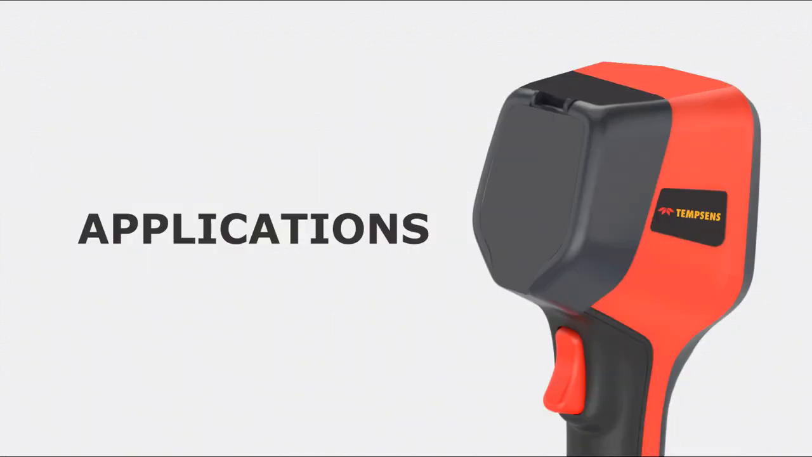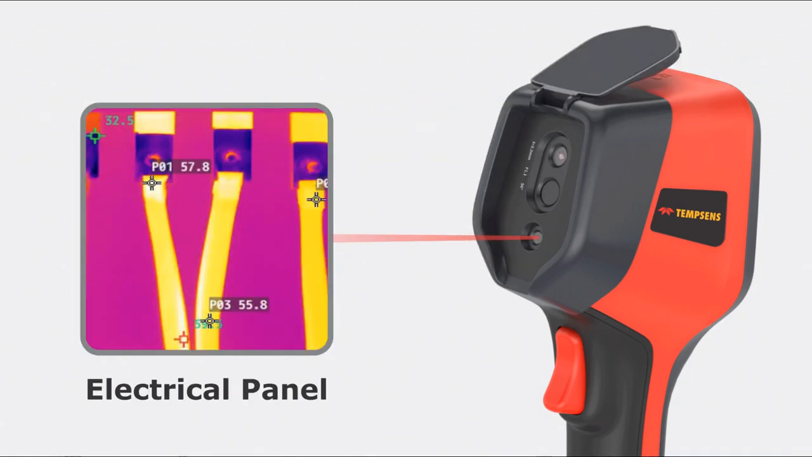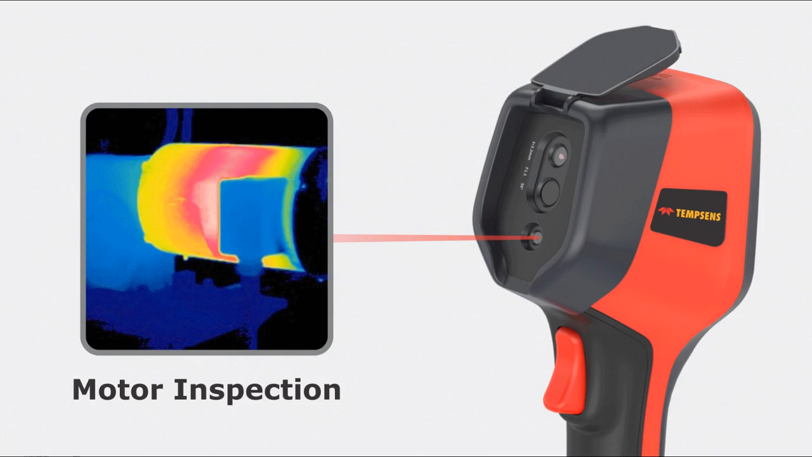Applications of thermal camera. Electrical panel, to detect hotspots in electrical panels due to loose connection, overvoltage and current. Motor inspection, for any anomalies due to bearing failure, misalignment and winding issues.